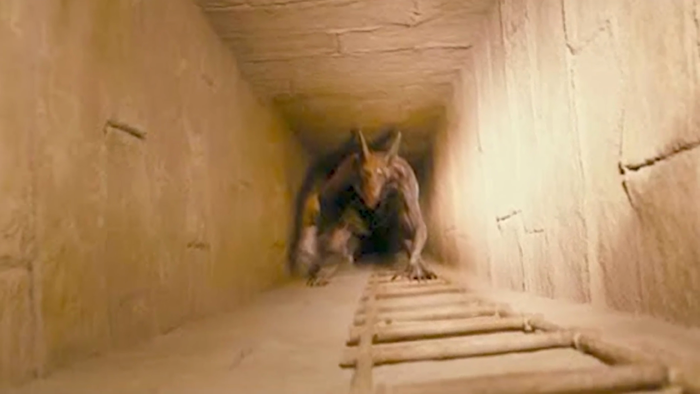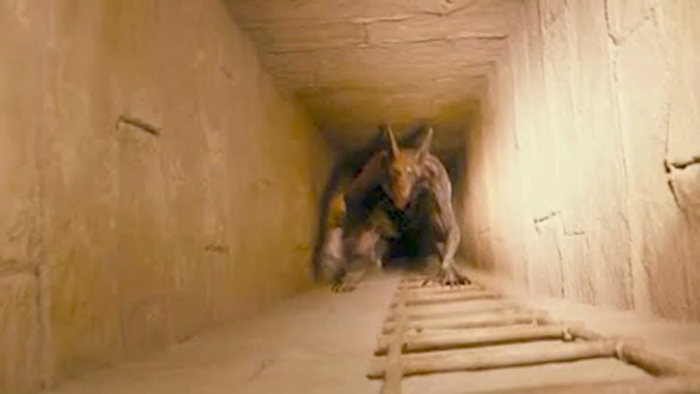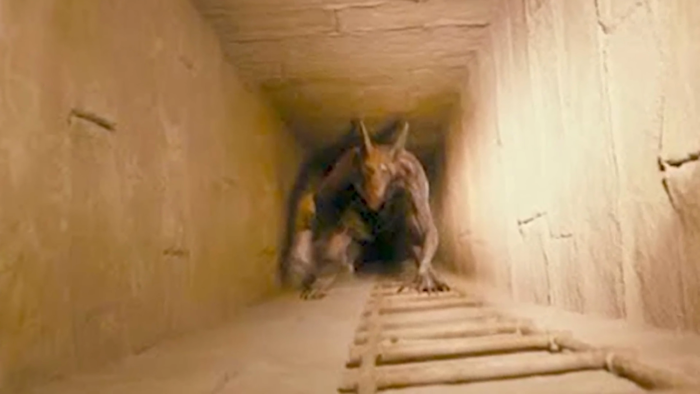Unable to identify it, he quickly ran towards the top, leaving the beast far behind in the tunnel. Though nothing much was revealed by them, it's believed that the tunnel was later filled with mud to secure the researchers from any danger.